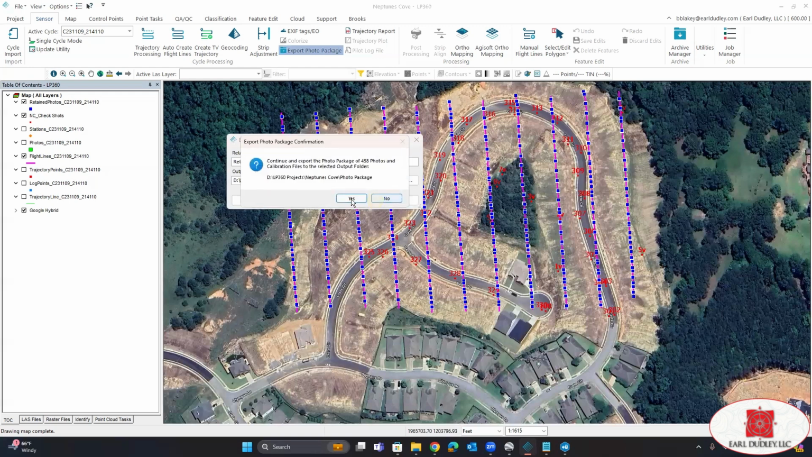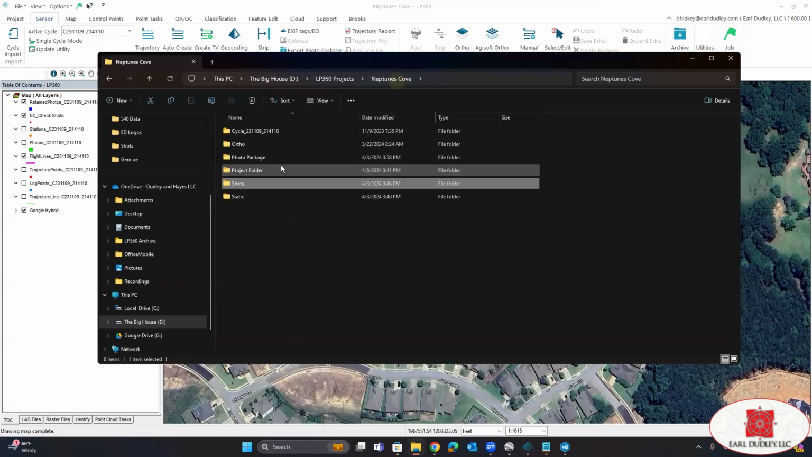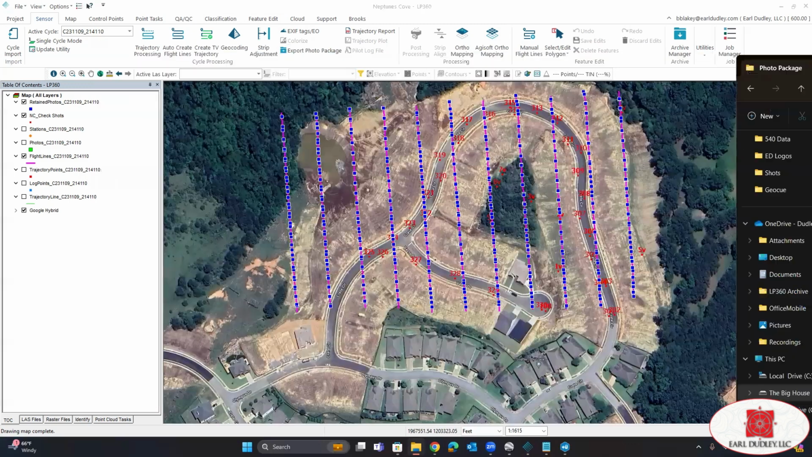Now we can see here's our photo package, and it's got all of your corrections ready to go. And you would just import this as you normally would any other corrected data set into your third-party orthophoto software.